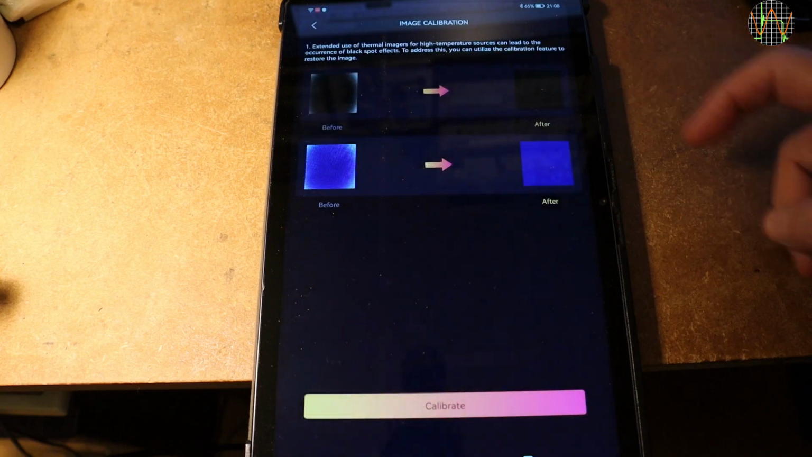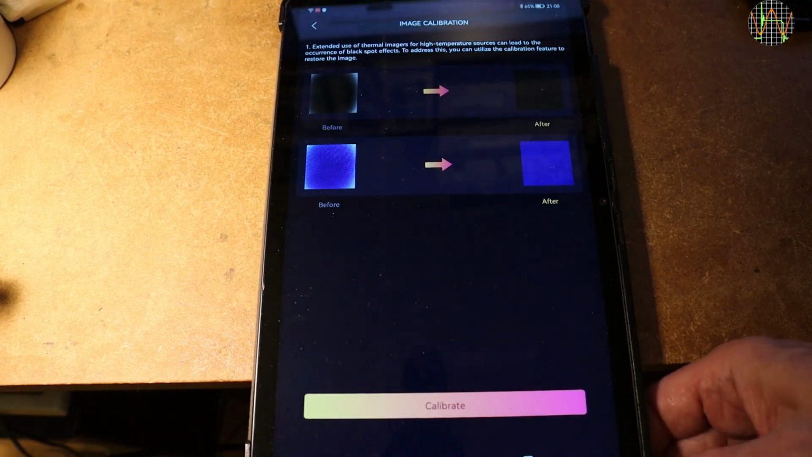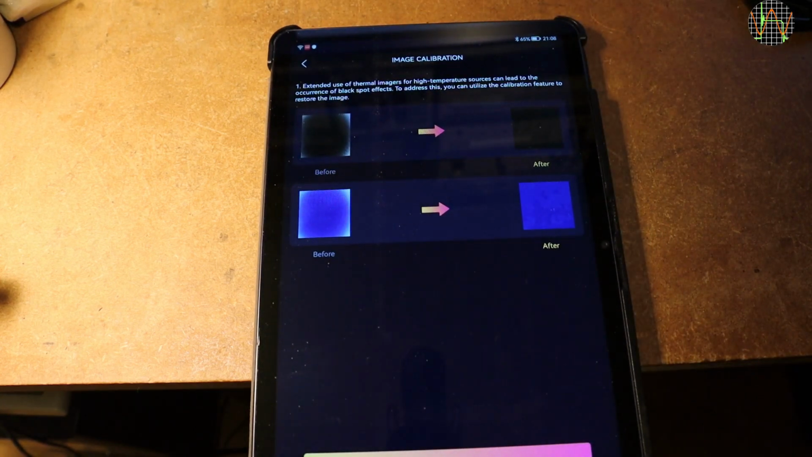Image calibration is also not what I thought it might be. I'm fairly new to IR cameras and I have not heard about the black spot effect before, so I can't say if that is an issue, but at least it appears that there is a way to fix it should it occur. If you know more about this, please leave it in the comments.